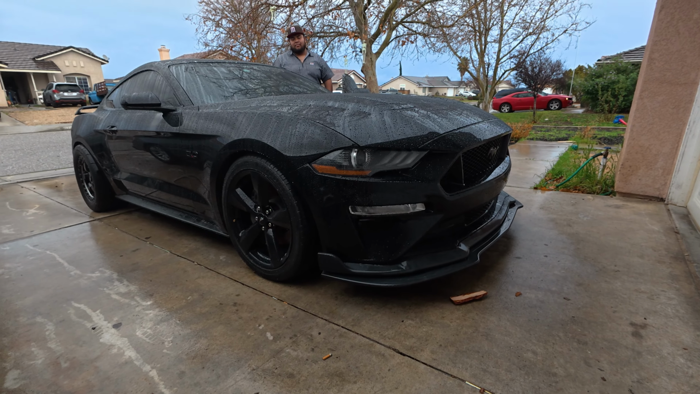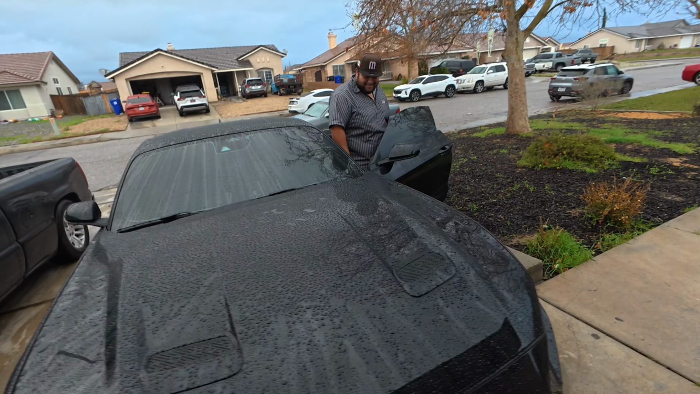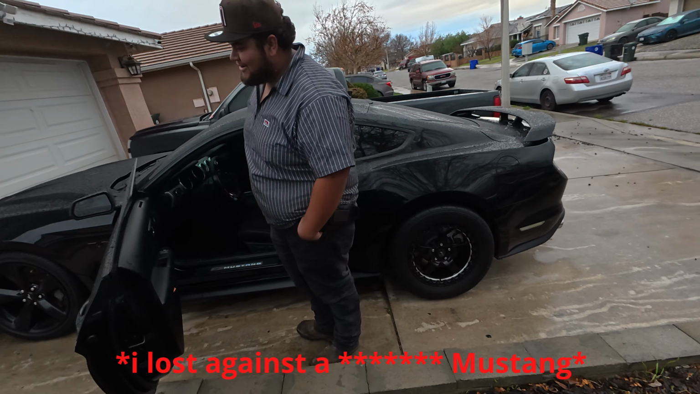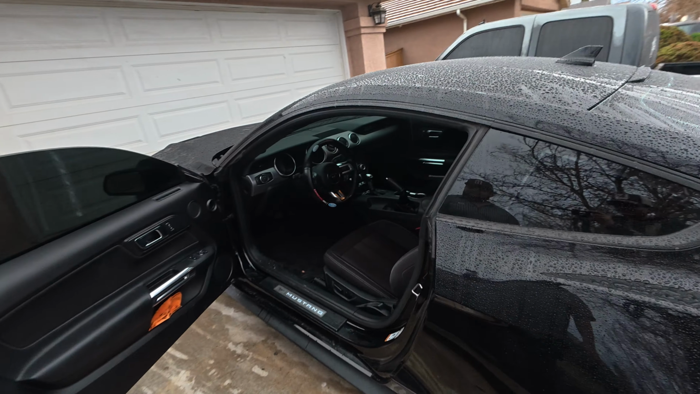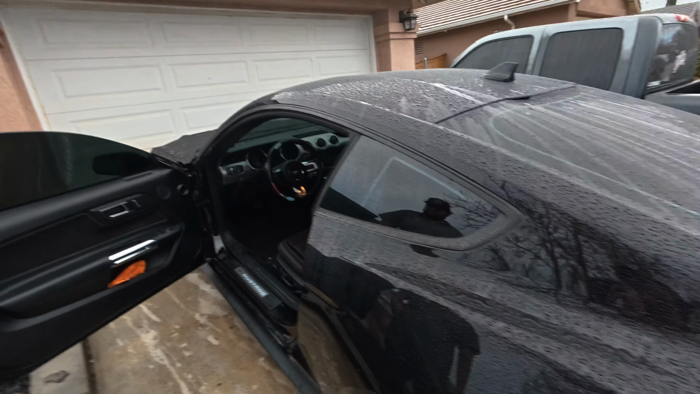Hey, man, my car's for sure down, but it knows what's up. He hasn't lost one race, huh? Yeah, I did. I lost against a Mustang. But he has a PP1 pack, PP1 spoiler as well. That's the inside. Basic, you know, compared to mine. Same stuff, just I got leather seats.